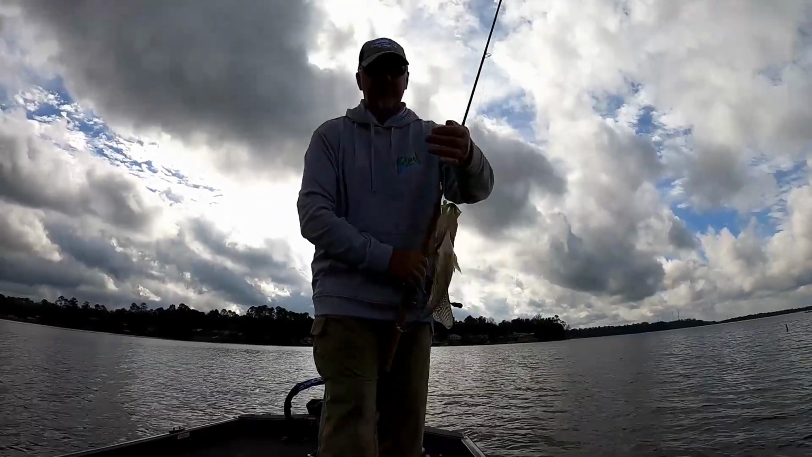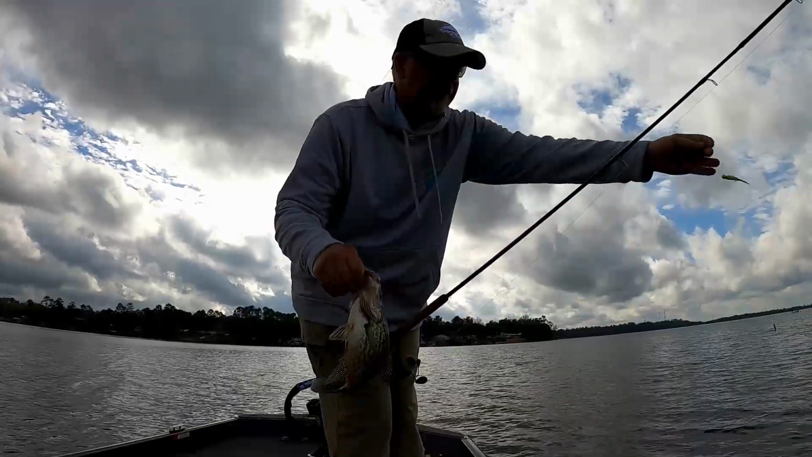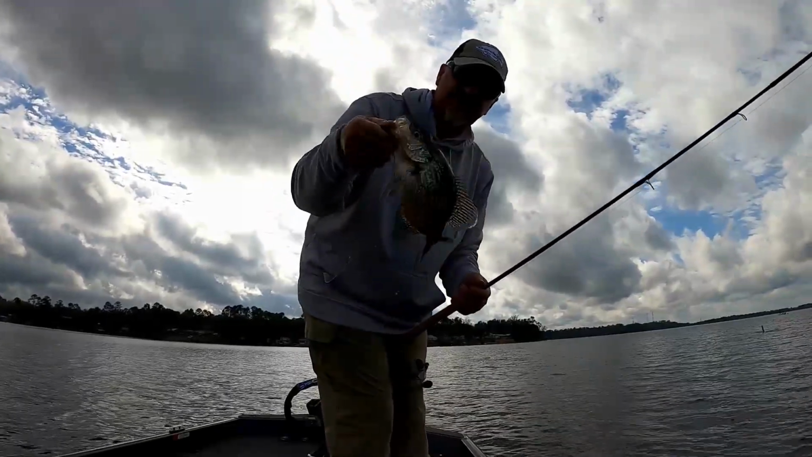Not monsters, but 10 feet of water in the middle of December. Pretty little crappie, big enough to eat.